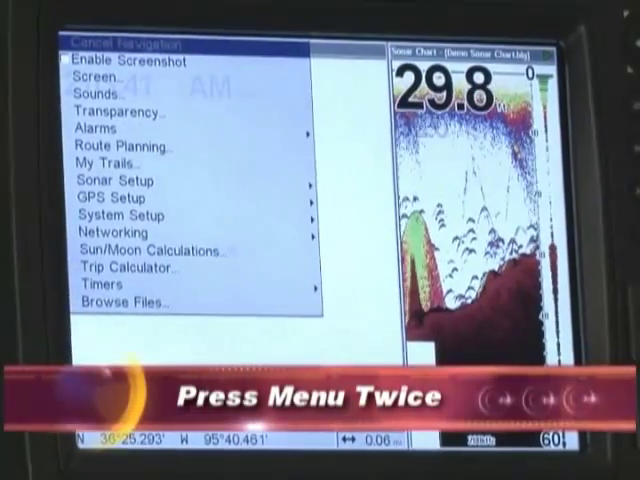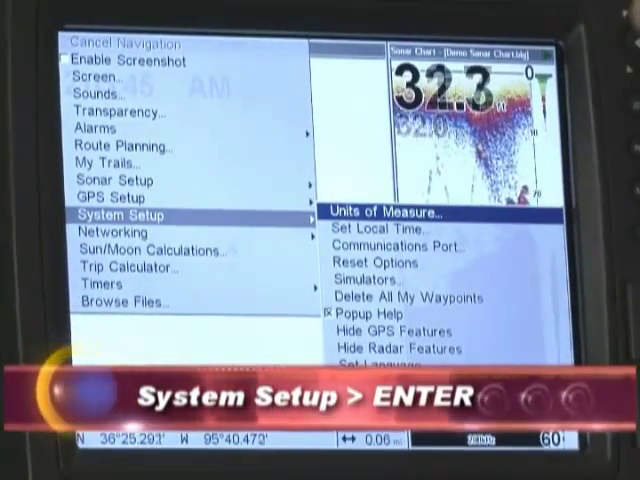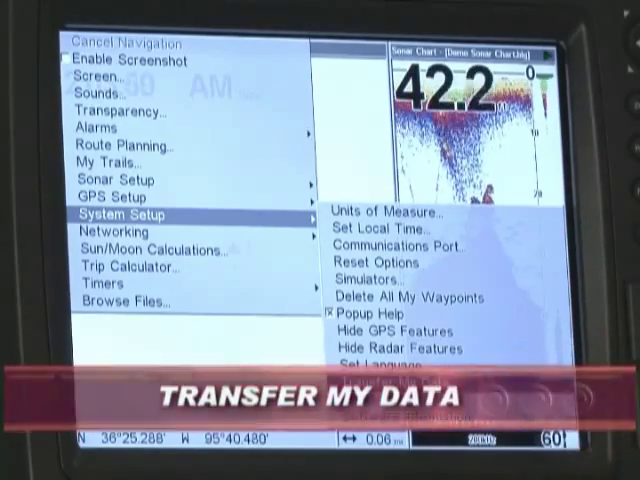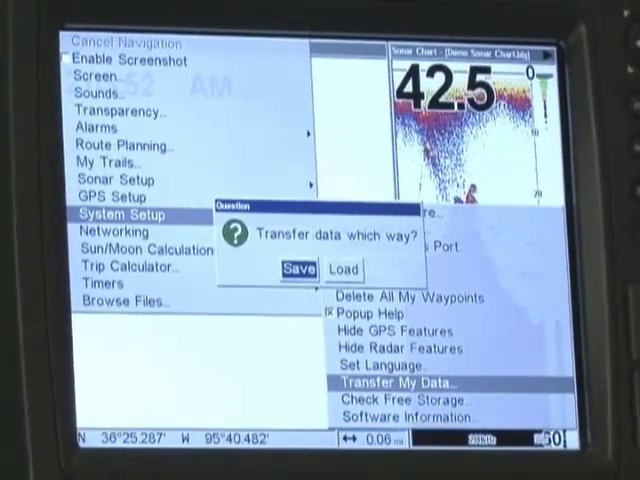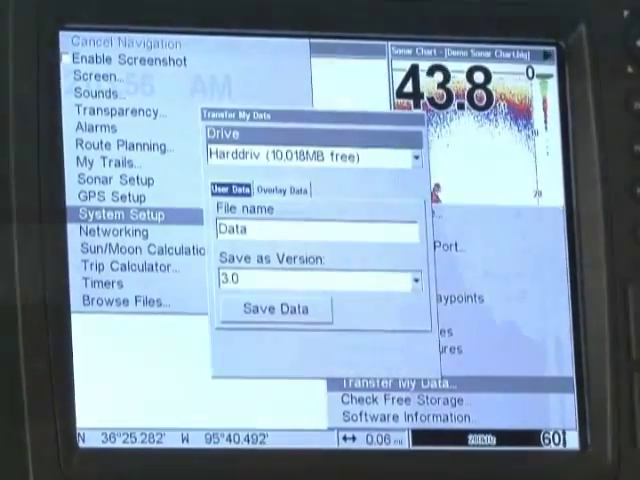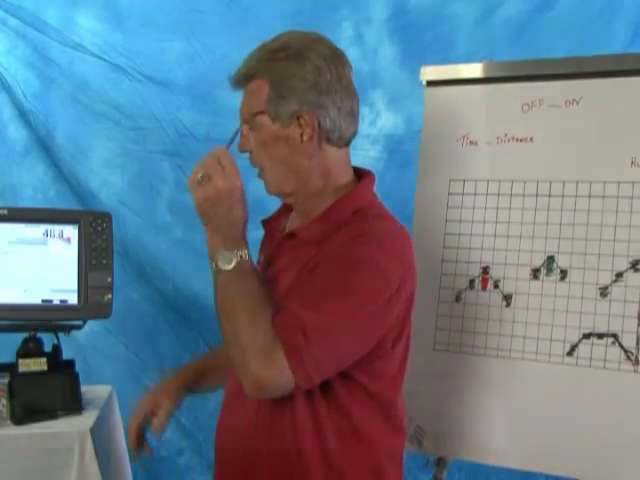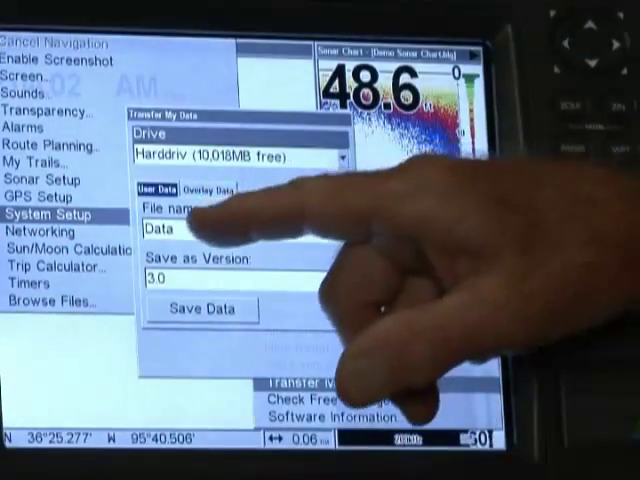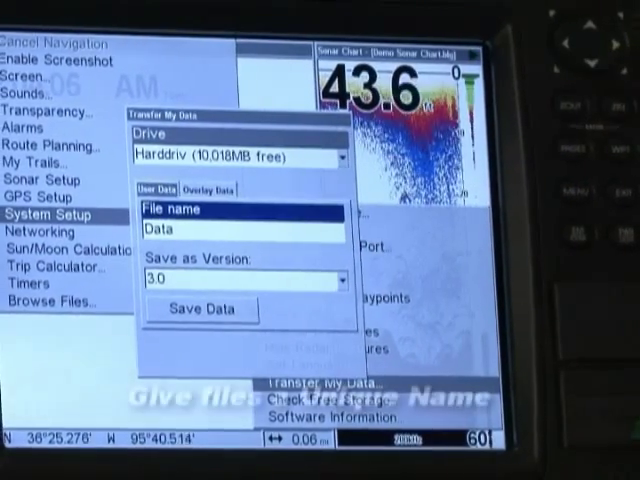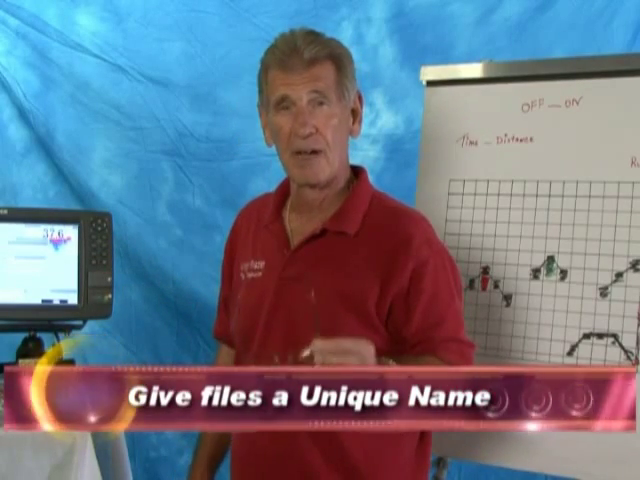Press menu twice, go to System Setup, enter. We're going to transfer my data. Enter. What we're going to do is we're going to save it. Enter. Now here's where everybody goes wrong, Mr. Steed, and don't you be doing this. Right here it says file name, data. Go to file name and press enter and give this file a name.